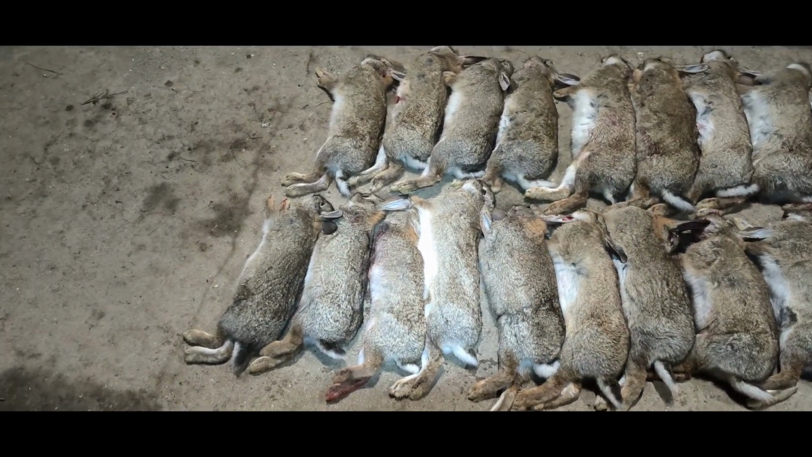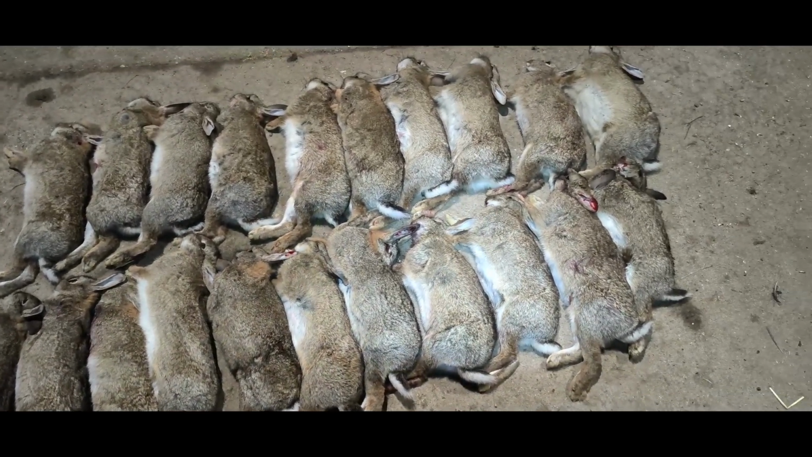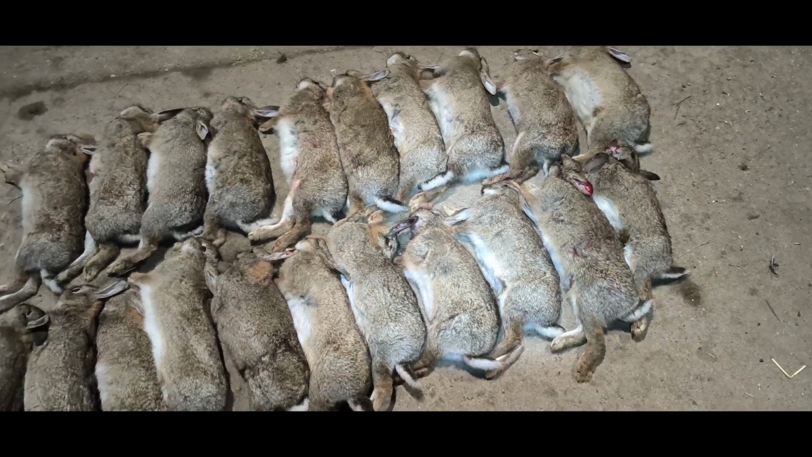Right, there we have them. 21 in total, and now I've got to go and prepare them all. Right, well that's me done. It's now 11 o'clock, the rabbits are all in the back of the truck, and yeah, it was quite a good night with the ThermTec Ares 2 650L.